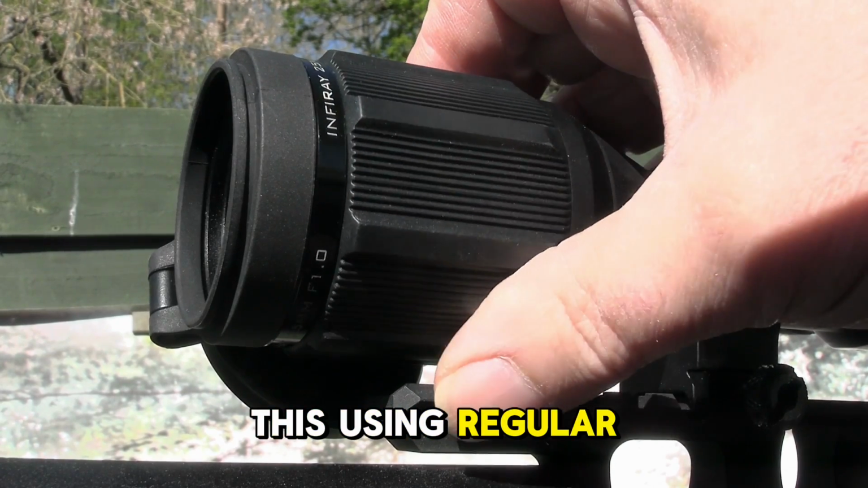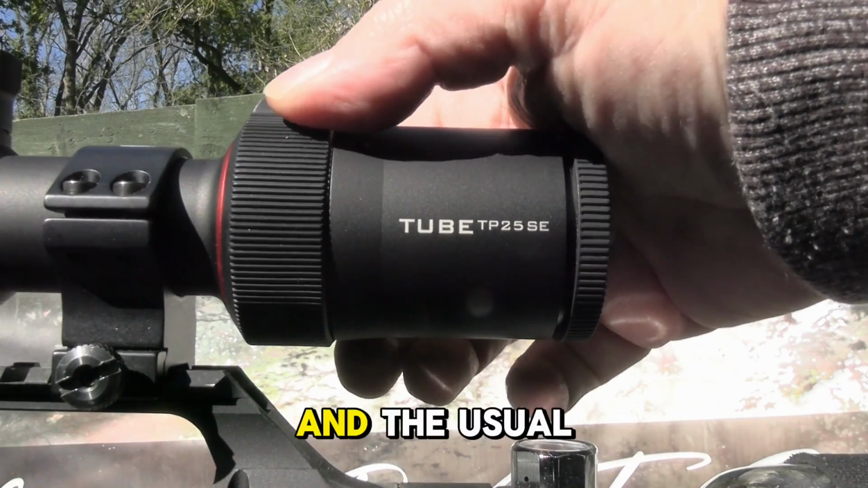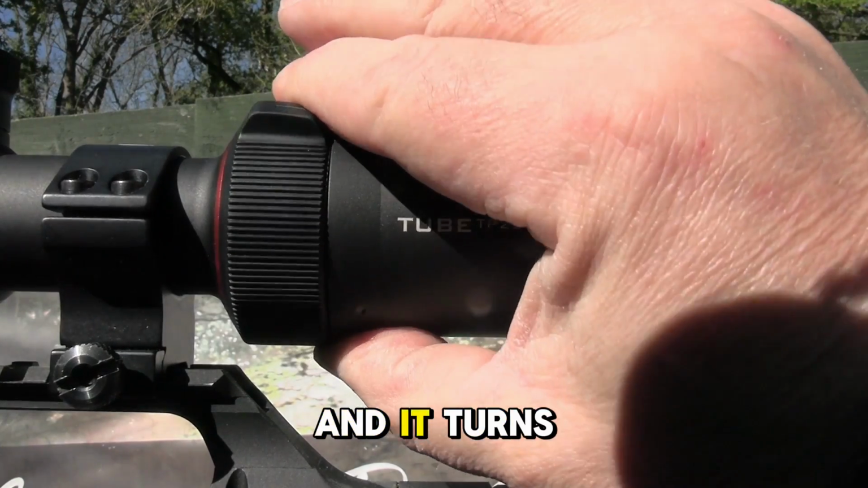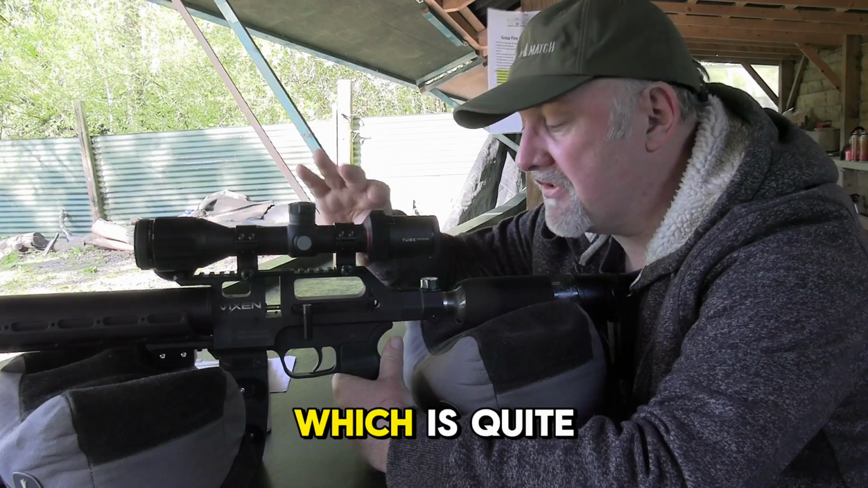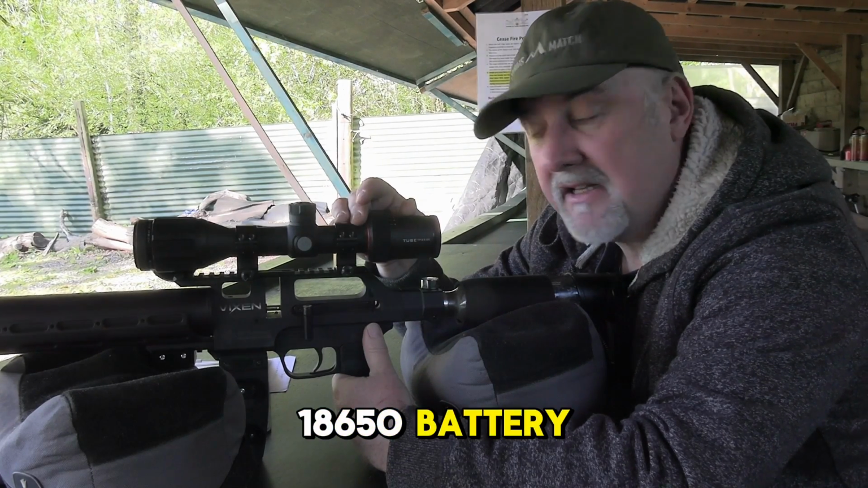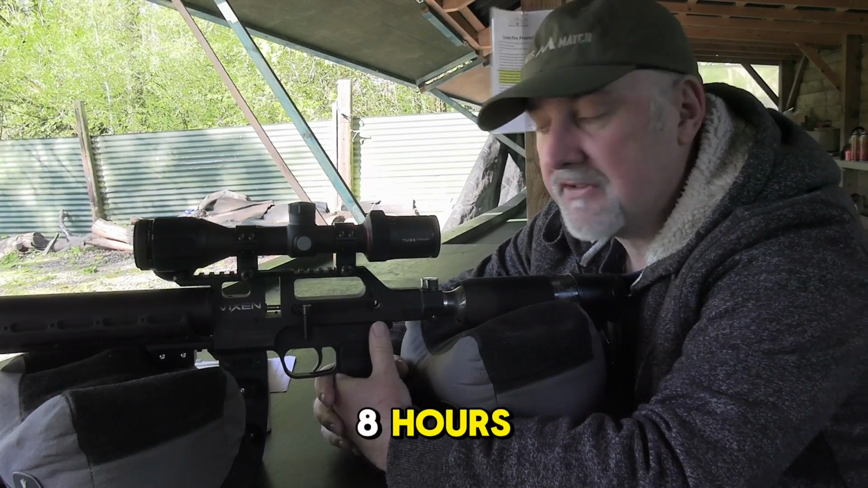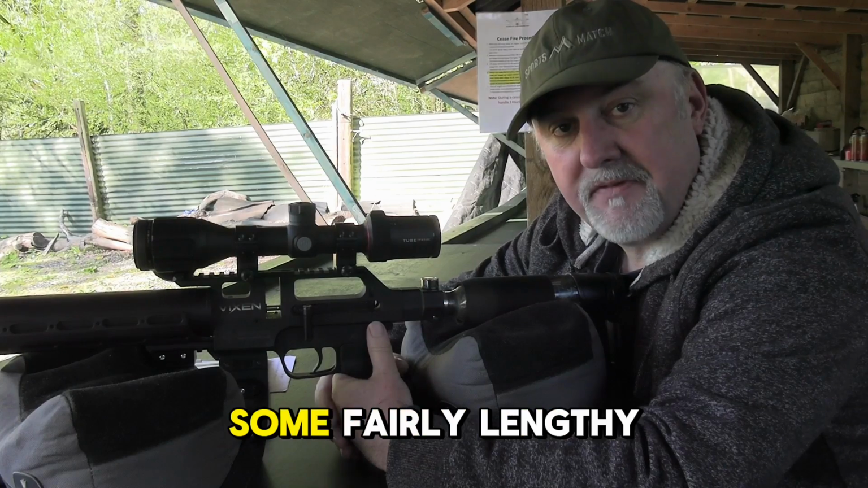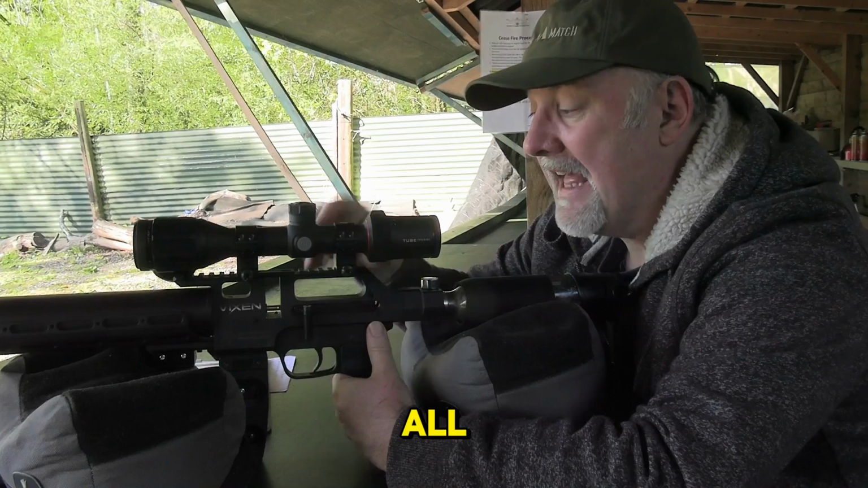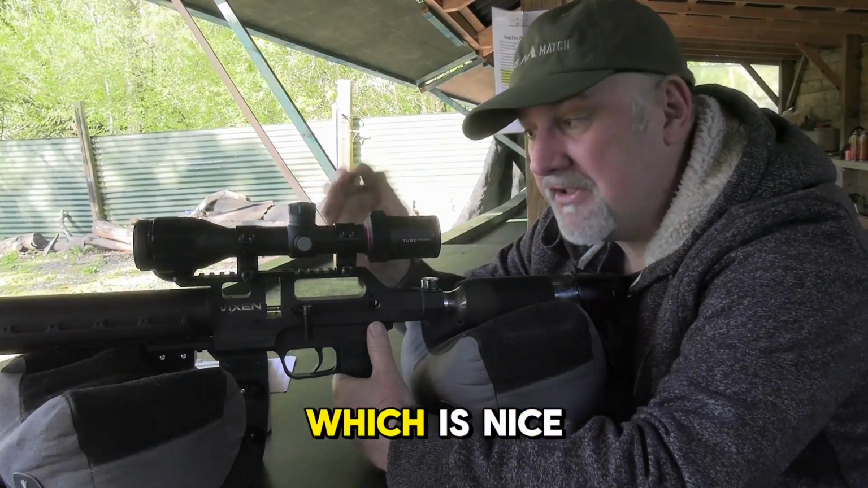You can mount this using regular scope mounts, and there's a magnification ring at the back in the usual position where you would expect a magnification ring to be on a scope, and it turns with subtle little clicks as well, which is quite nice. It has an inbuilt 18650 battery, which is quoted as giving you 8 hours of runtime. I must admit, I've not used it for 8 hours in one go, but I've taken out some fairly lengthy night shoots, and battery charge has not been an issue at all. And I like the fact that it's relatively compact and only weighs 750 grams.